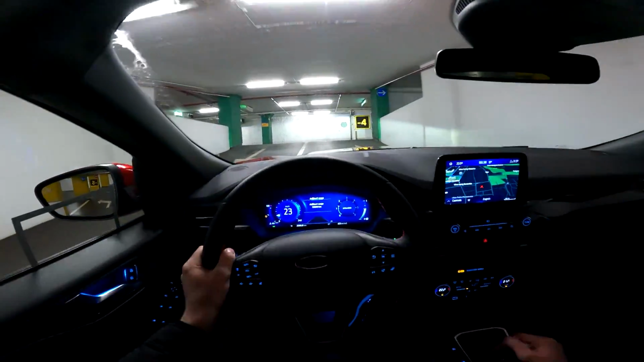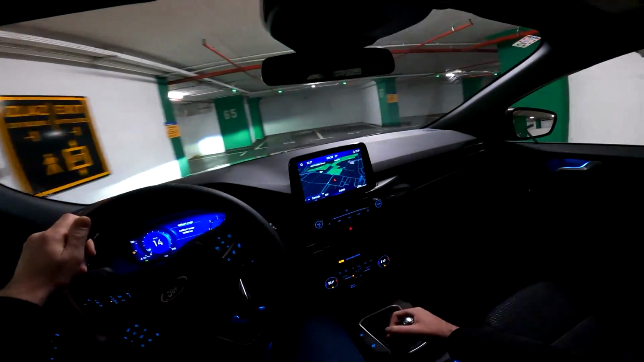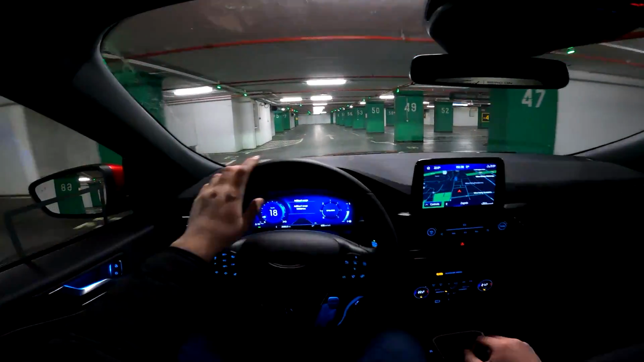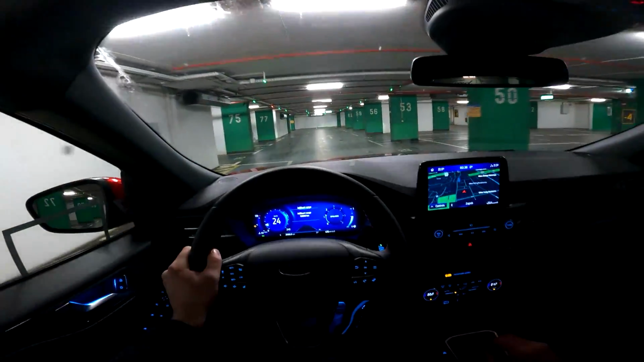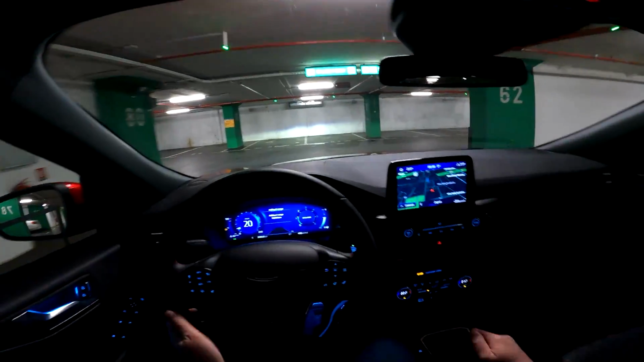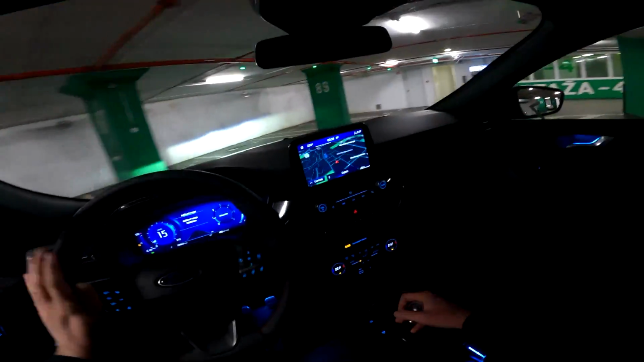And well, yeah, what else can I tell you? 370 newton meters of torque, so a lot of torque. And 9.6 seconds is the time to reach 100 kilometers per hour. Top speed 194 kilometers per hour, so I think more than enough for an average buyer.